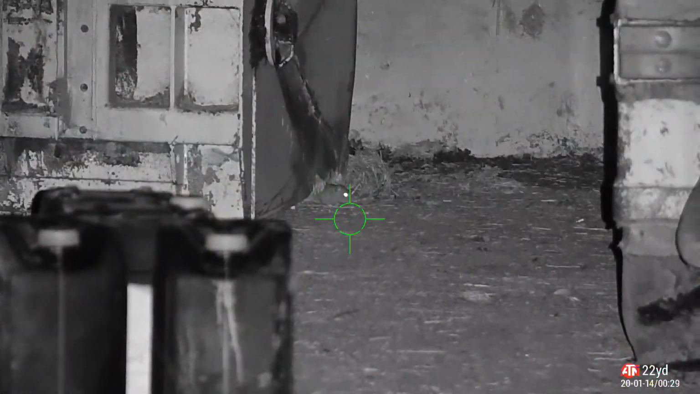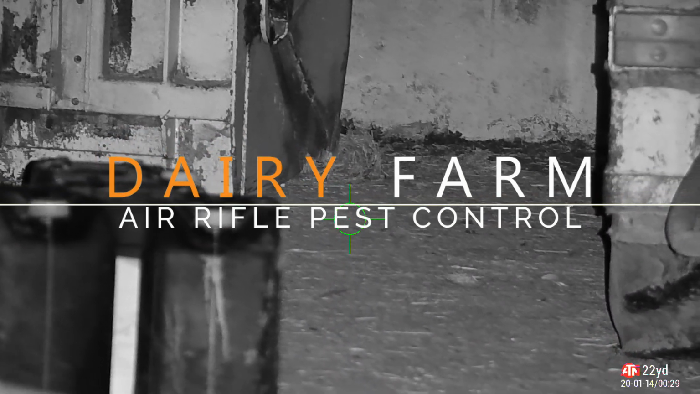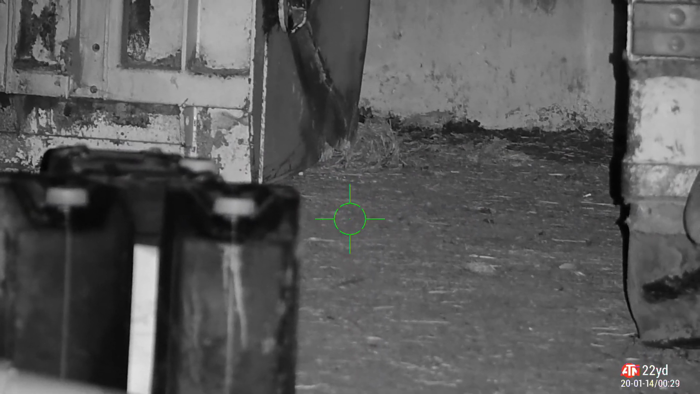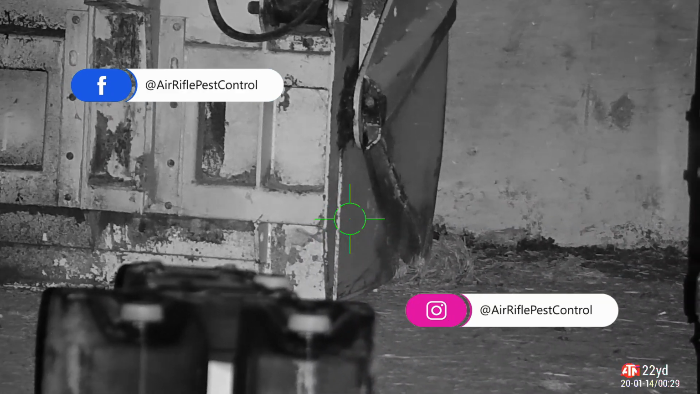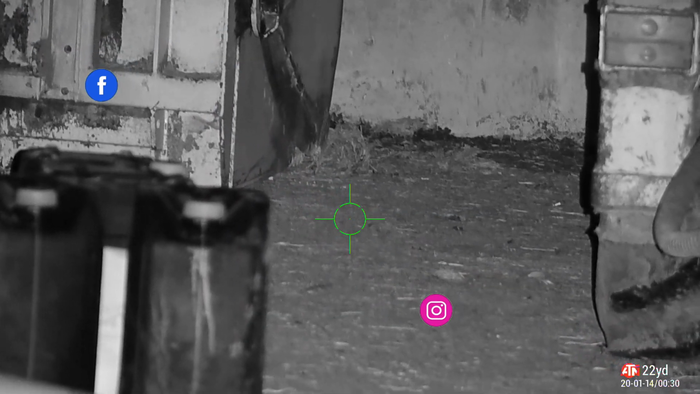Welcome back. This is the dairy farm. That is a dead rat. Got a lot on the dairy farm this evening, and I've got a couple of shots, or maybe one shot on some private property, so I'll just throw the markers up and let you know where we are. For something different, I've got 2 shots in this video where I'm using a red illuminator. Only 2 because the ATN unfortunately doesn't really pick up the red light that well, so I'll switch back to IR like this.